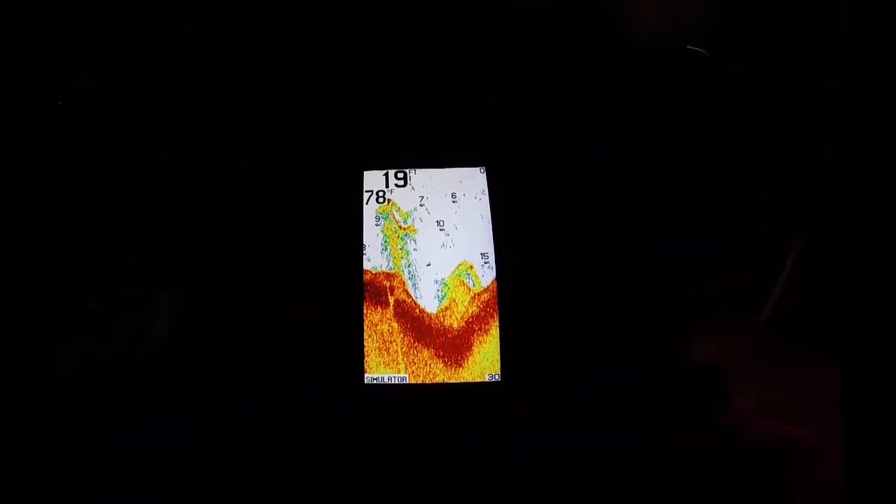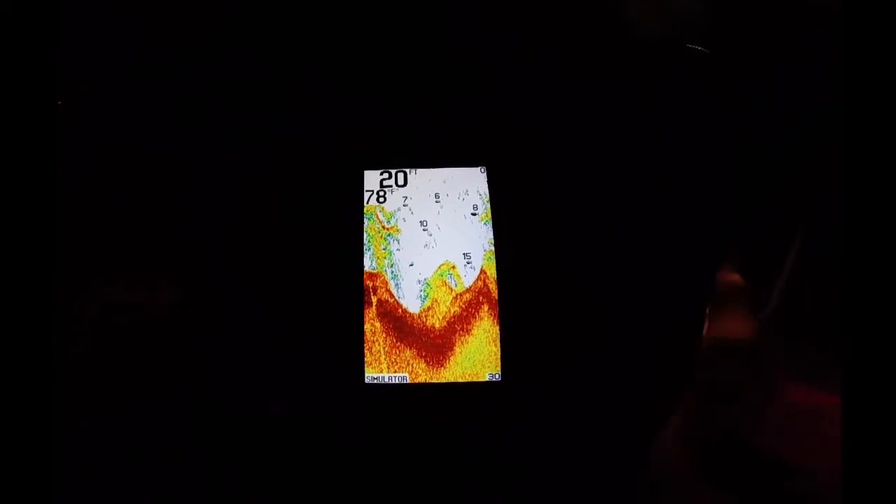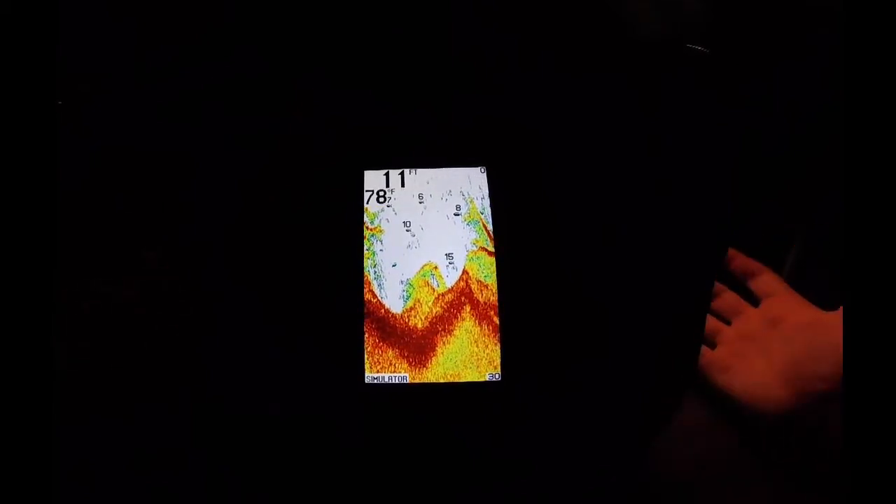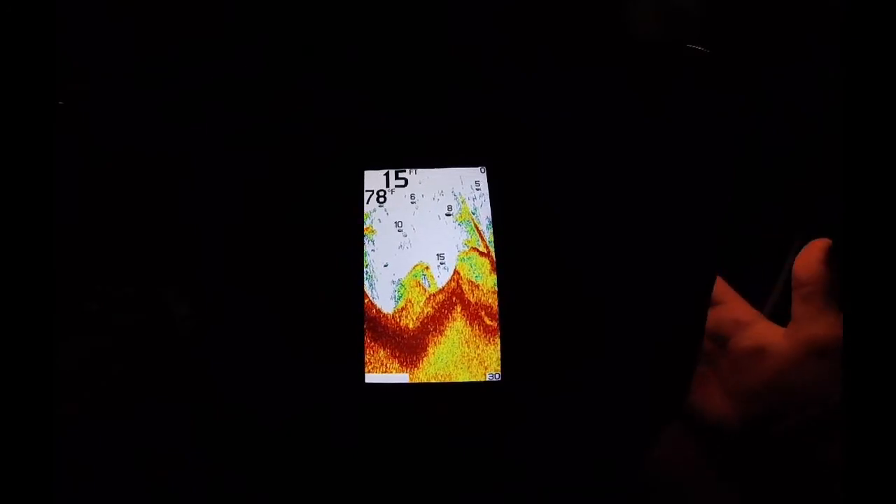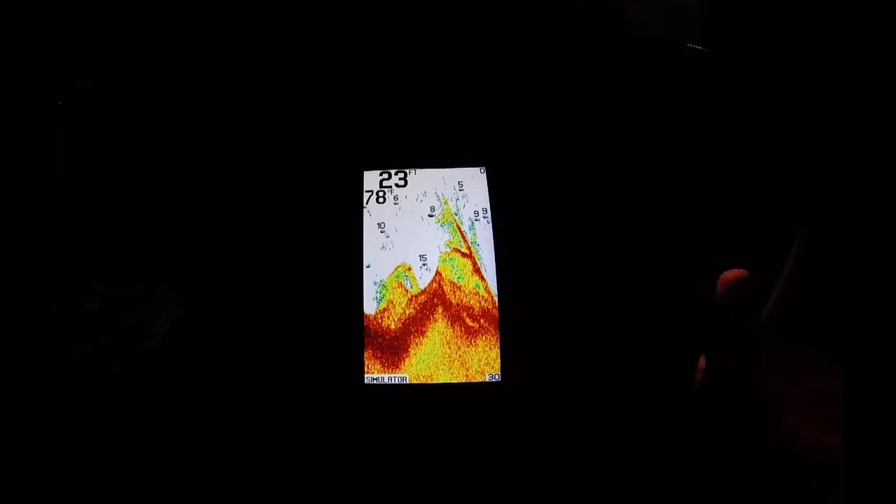This model right here retails for $169.99. You get it at Dick's, I think. I don't know for sure. I got mine at Bass Pro. But you can get them at Bass Pro, Tackle Warehouse, all those major stores that sell fishing stuff.